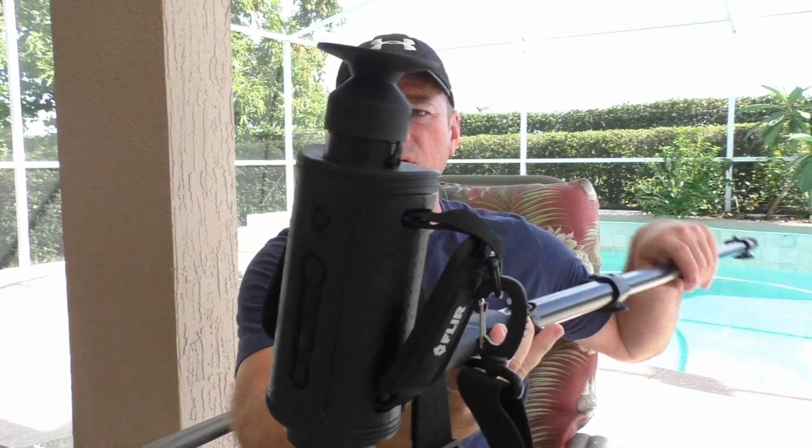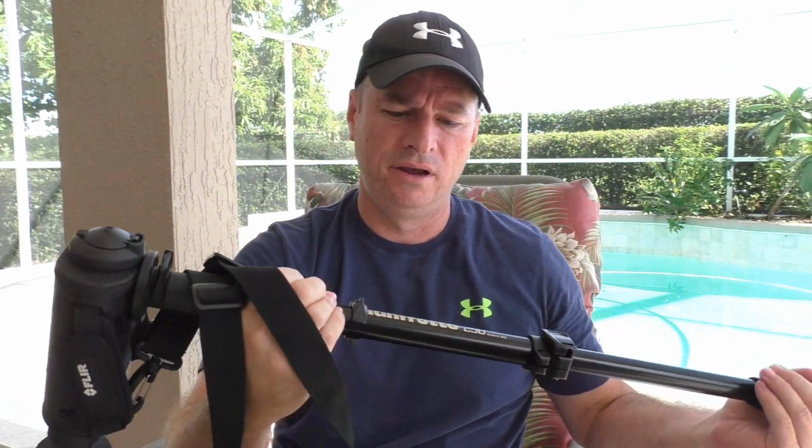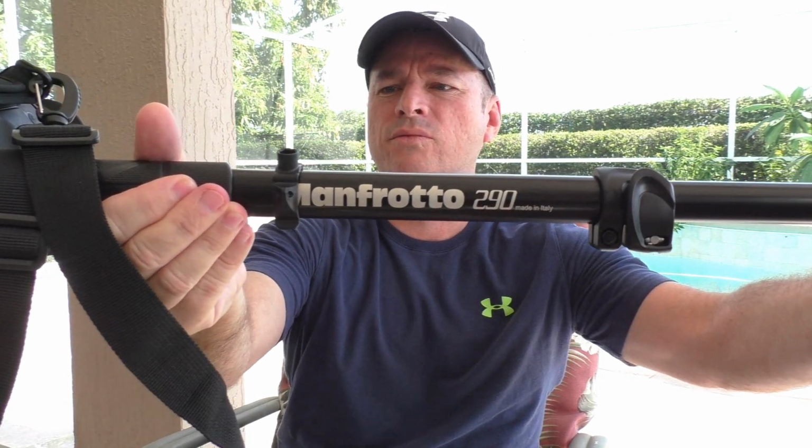I brought my FLIR with me, and this is what I got right here. I don't know if you can see it all, but it's on a monopod, a Manfrotto. That shows you the equipment I'm using. So basically, you just drop it on the ground like this, and it becomes fairly stationary and steady.